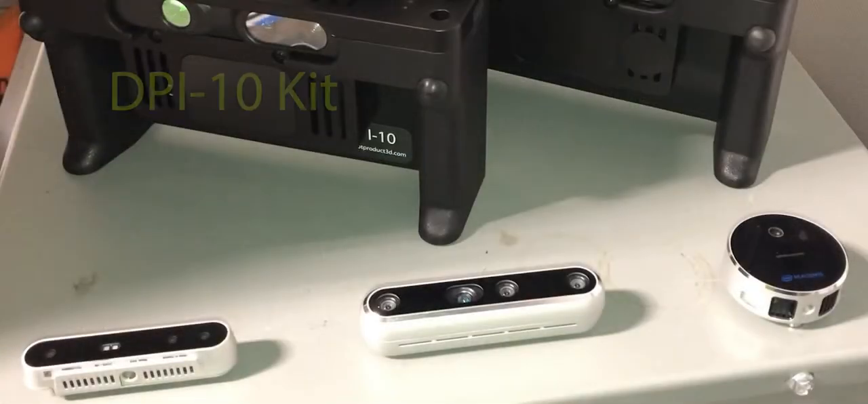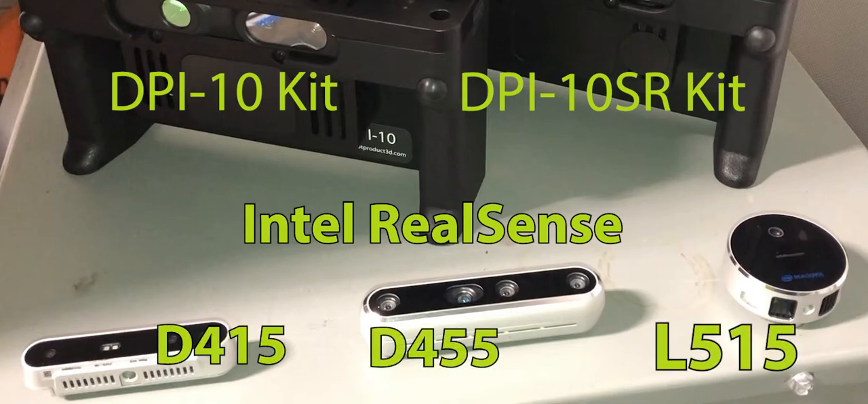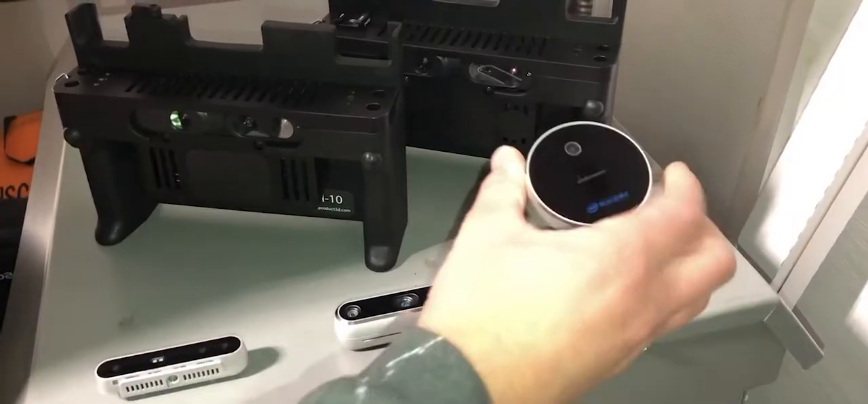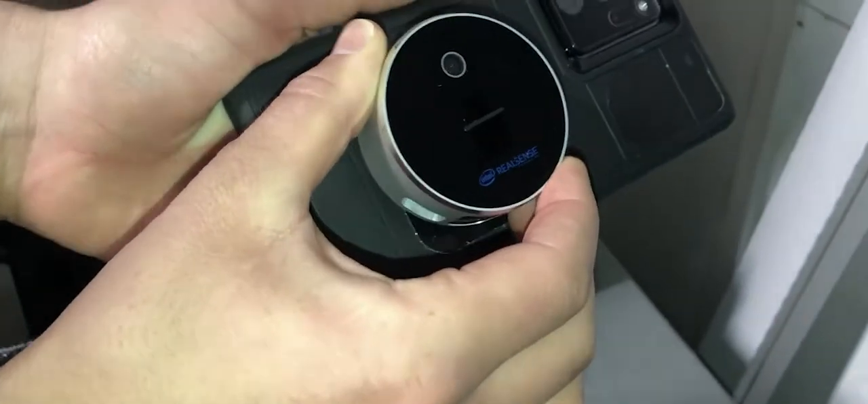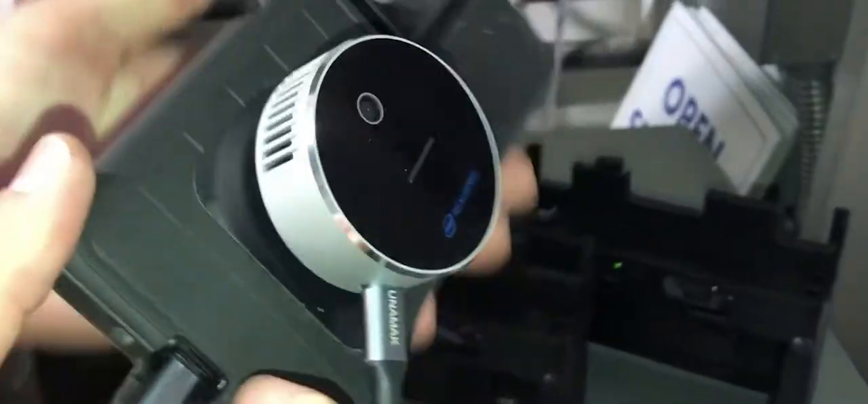Next, we need to select a 3D depth camera. The options include the DPI-10 for versatile indoor scanning, the DPI-10 SR for short-range indoor scanning, the Intel RealSense D415 or D455 for outdoor scanning in sunlight, or in this case, the L515 LiDAR camera, which offers extended range and improved accuracy in indoor settings without significant ambient lighting, such as the room we're in today. It also provides a convenient form factor and compatibility with a phone-based system, and you can attach it directly using the Dot product magnetic mounting kit and included USB-C to C cable.